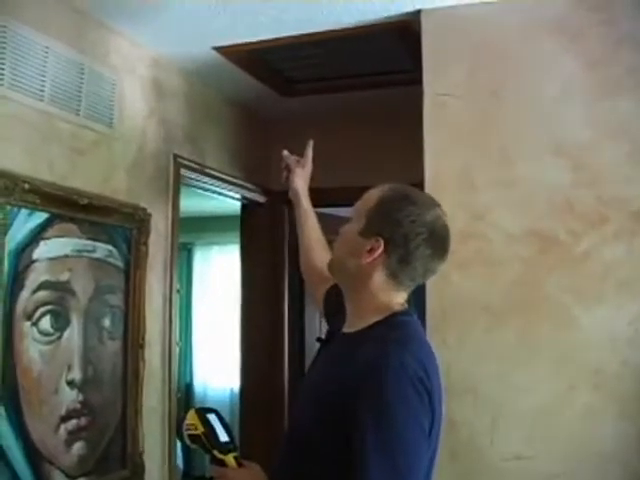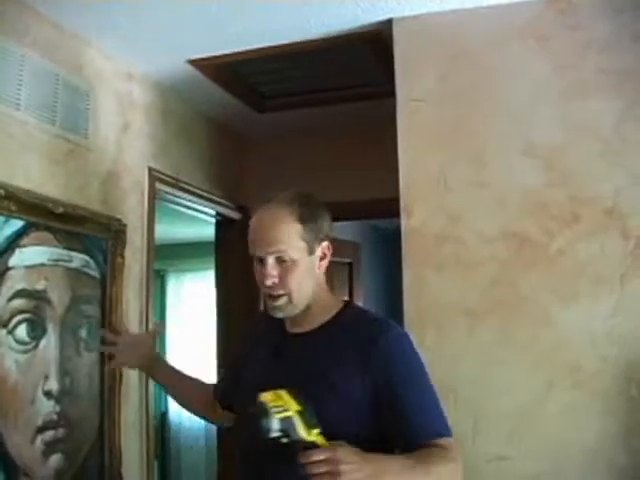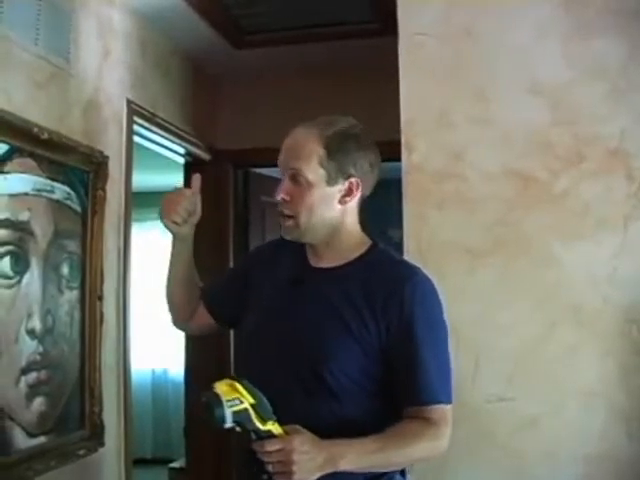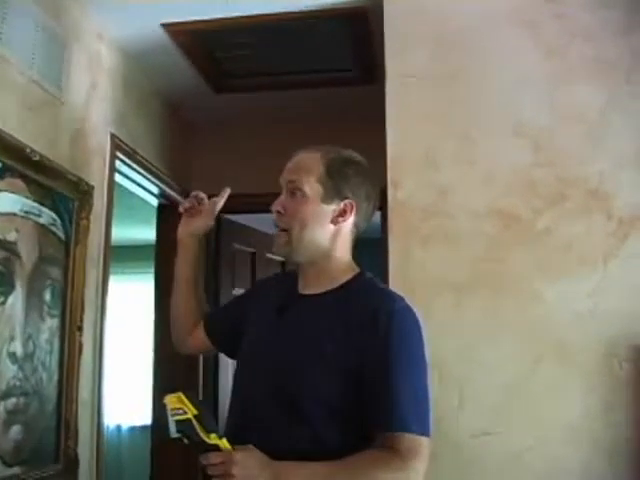Okay, so we got kind of lucky at this house. We have a whole house ventilation fan. This draws a lot of air from the house right out through the attic, pushing it into the attic and outside the vents. I don't know how big this fan is. They're usually really big, many hundreds of cubic feet per minute. So this is really nice.